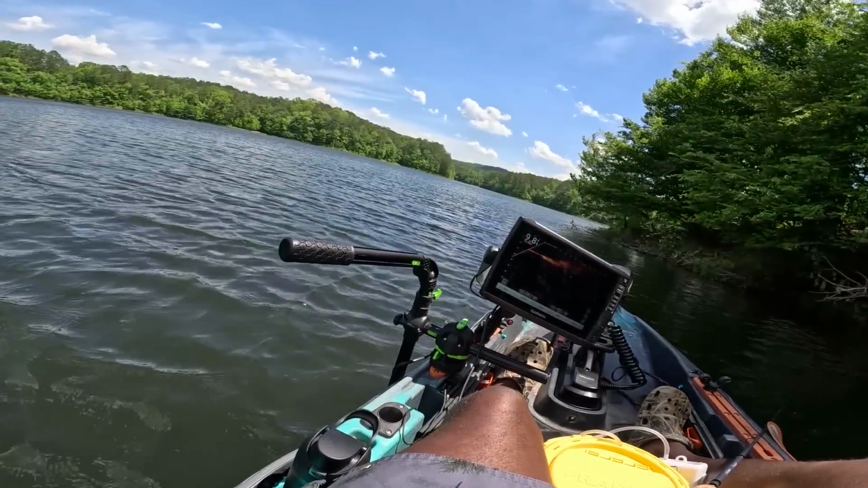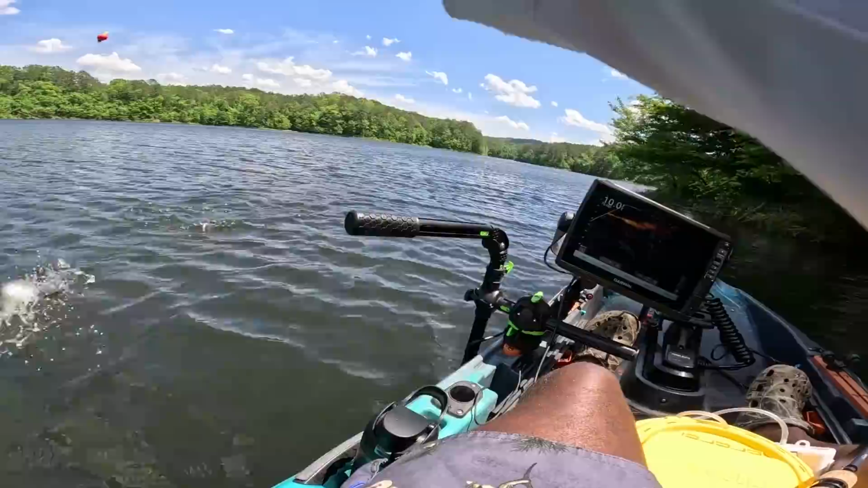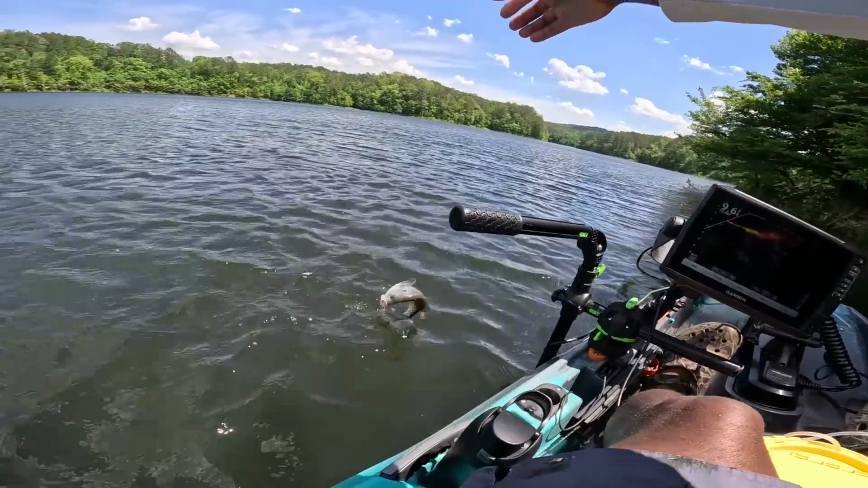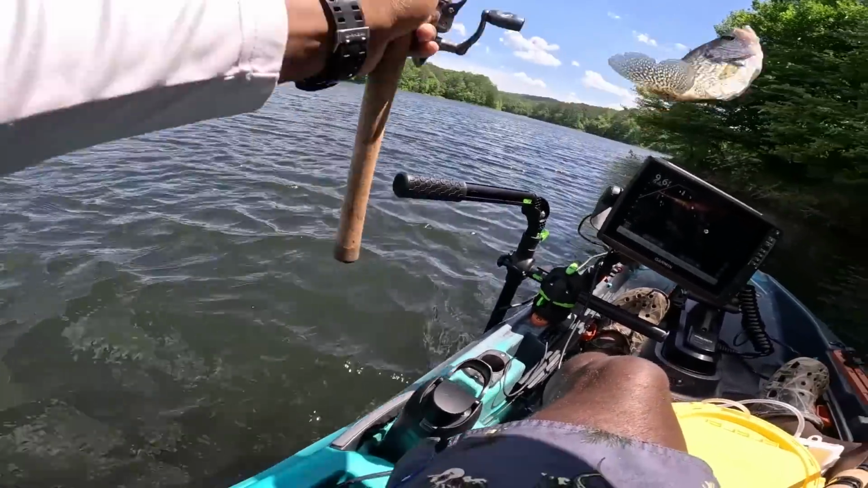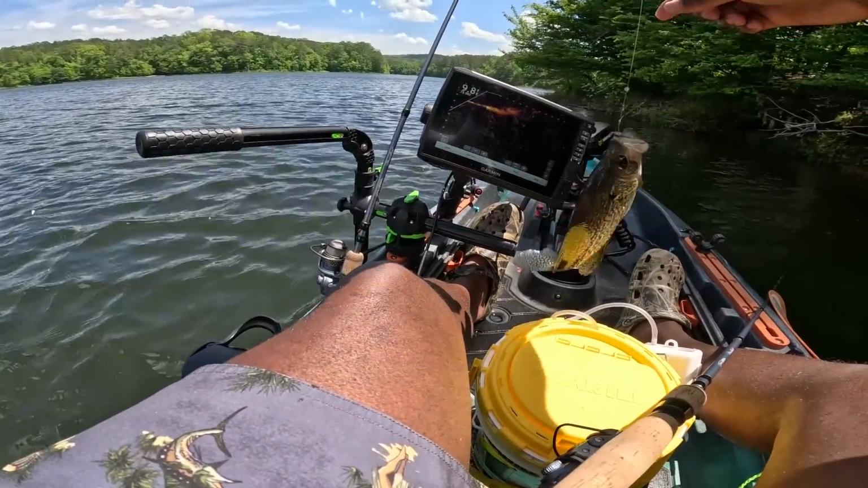There we go. Got one. Good one. Yeah. Good one. Out here in the middle. Not up against the brush. Now we got enough for dinner. And the deeper one got it done too.